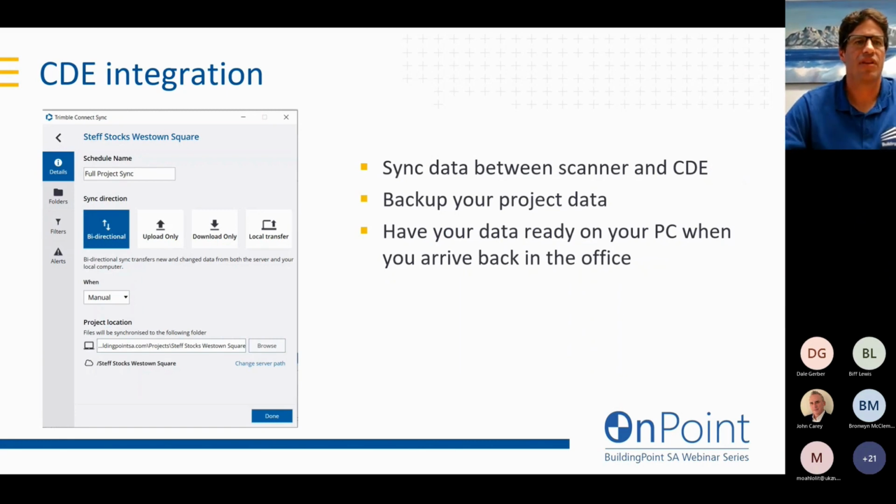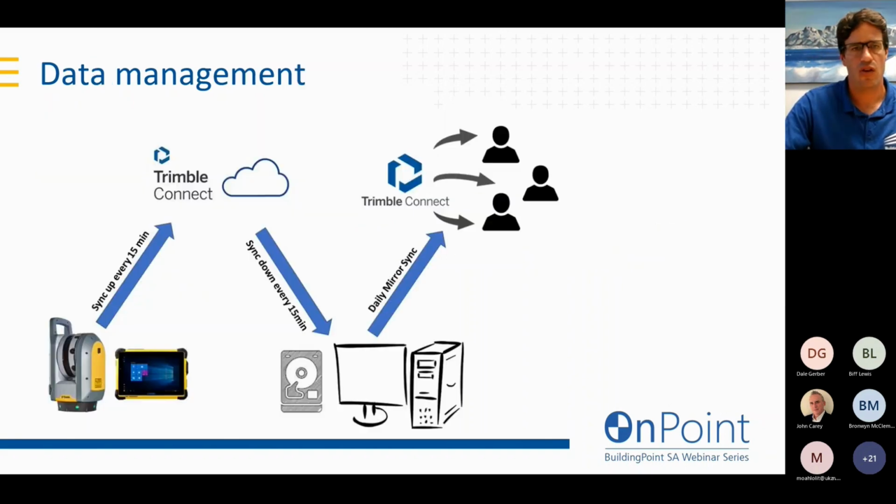We can even set up syncing between your scanner and your common data environment. You can back up all your project data, and when you set it up, you can have your scanner sync up to Trimble Connect, say every 15 minutes. That would be about every possibly 3 scans. The data is automatically syncing up to the cloud.